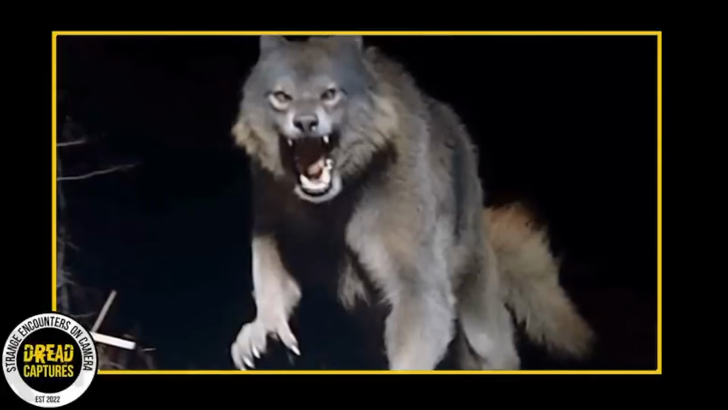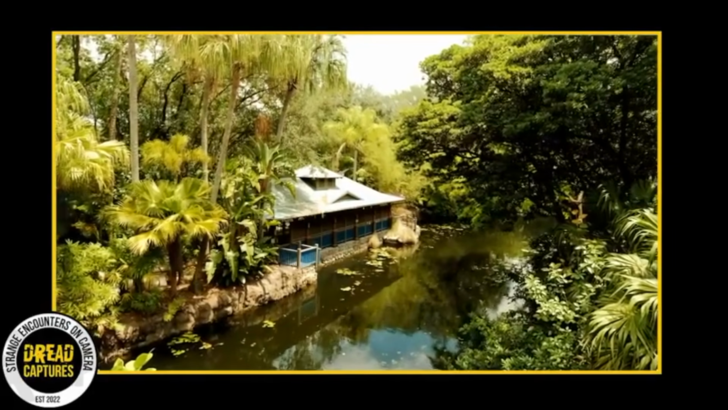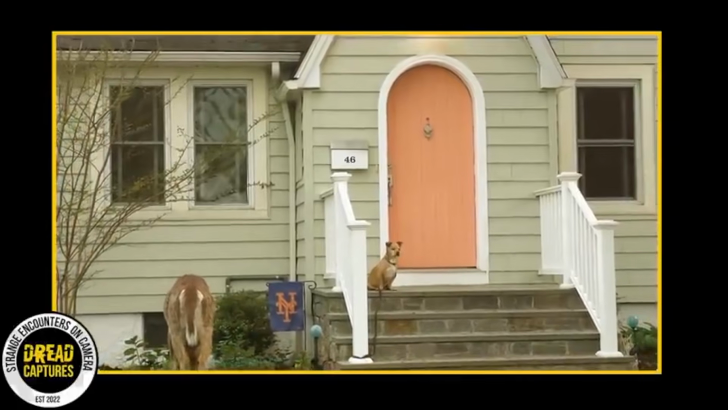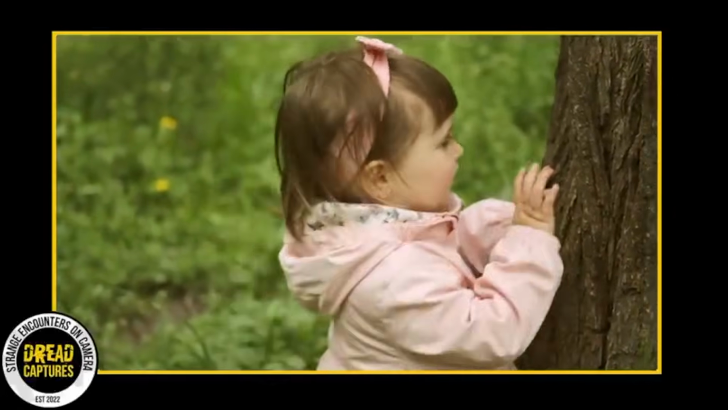For weeks now, the woods around my home have been silent. No birdsong, no chattering squirrels, nothing. The deer that used to frequent our yard vanished. My youngest daughter now refuses to play outside, whispering about the big shadow she's seen lurking about.